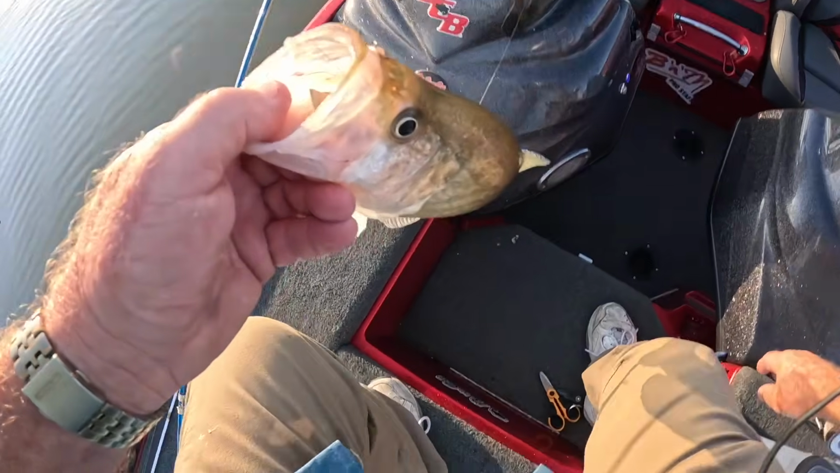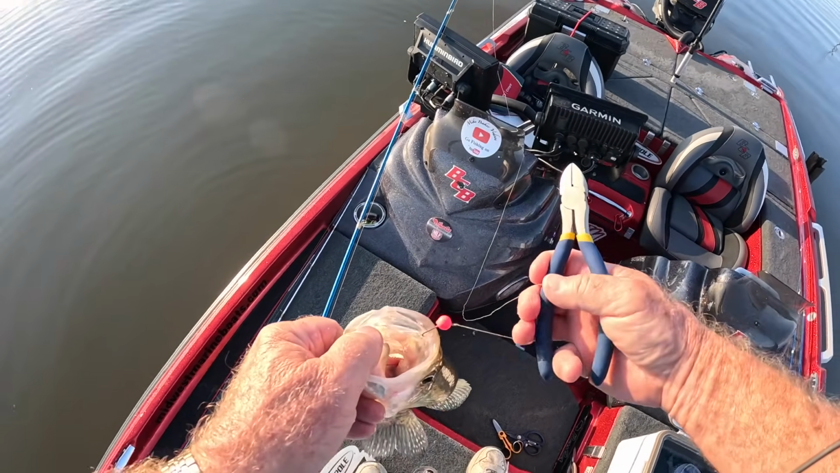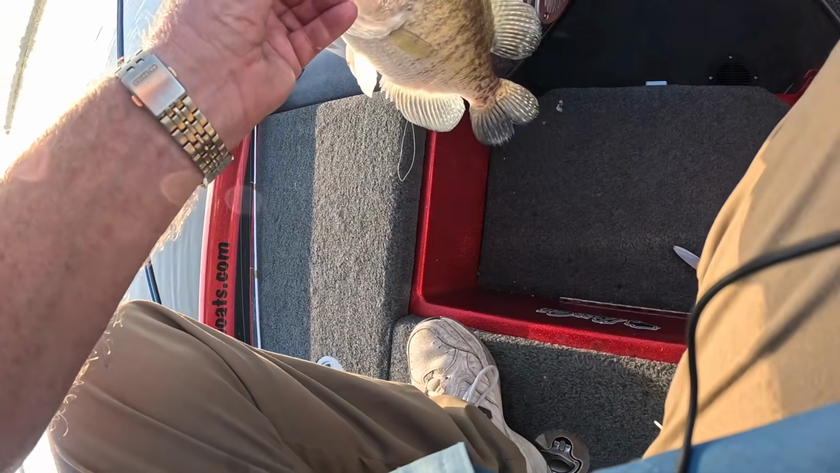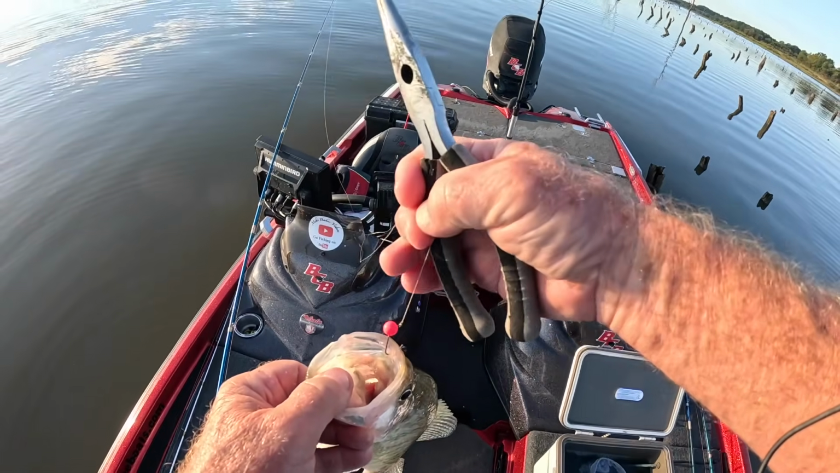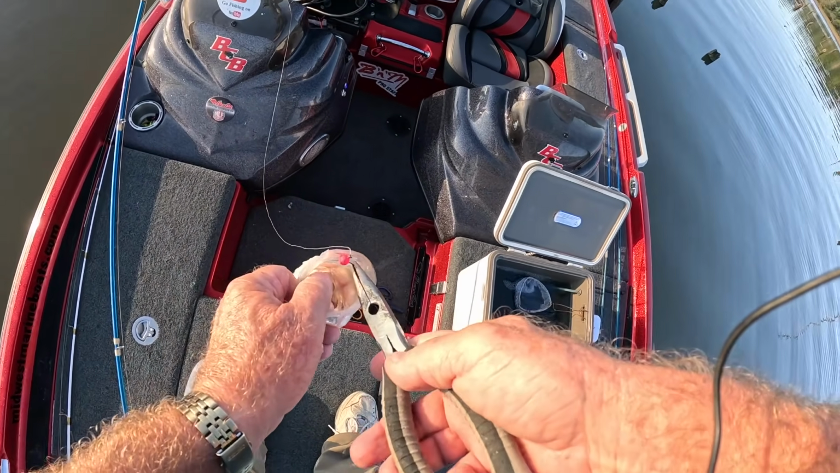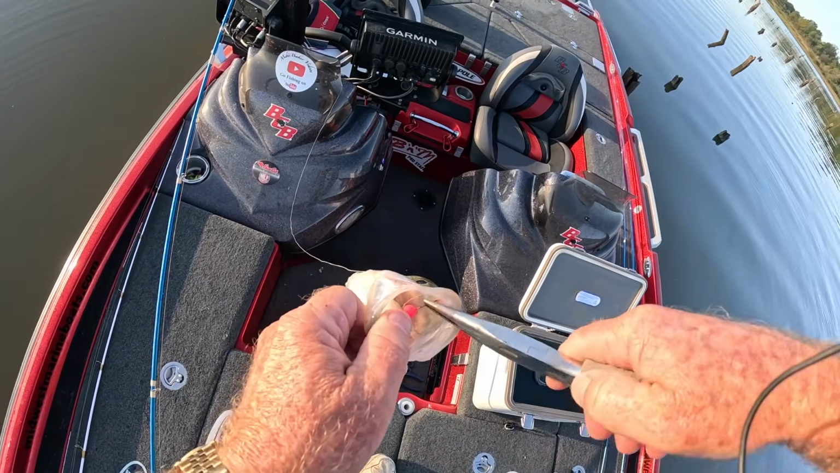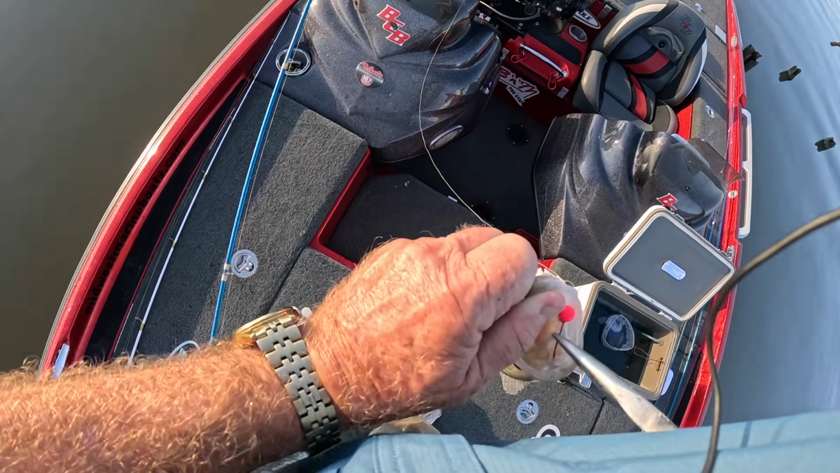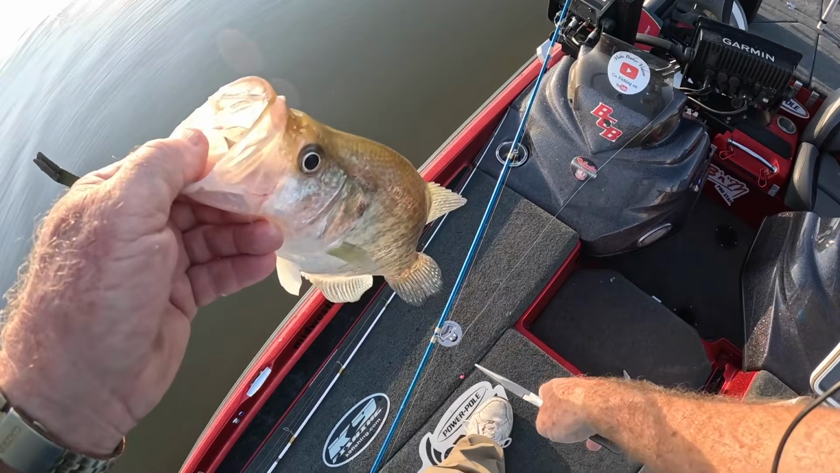Well, when they get it, they get it. These hooks are... Oh. My buddy Mike Friend pours these heads for me. He does a masterful job. Thank you, Mike. There we go.